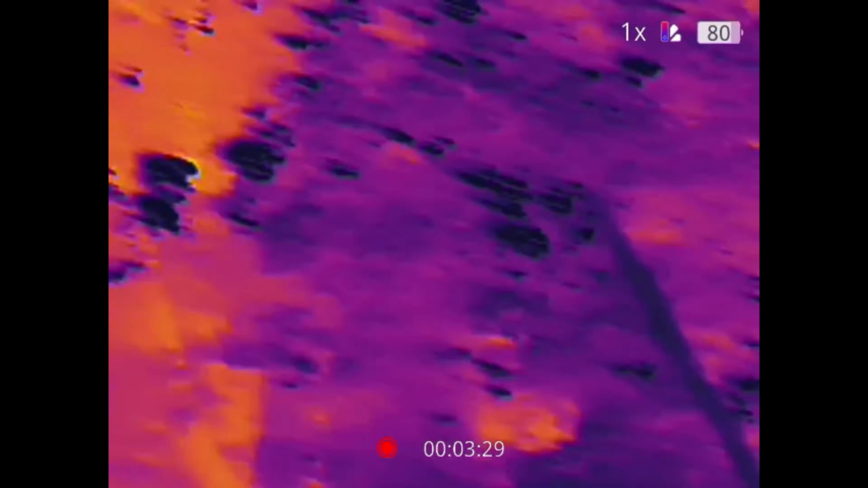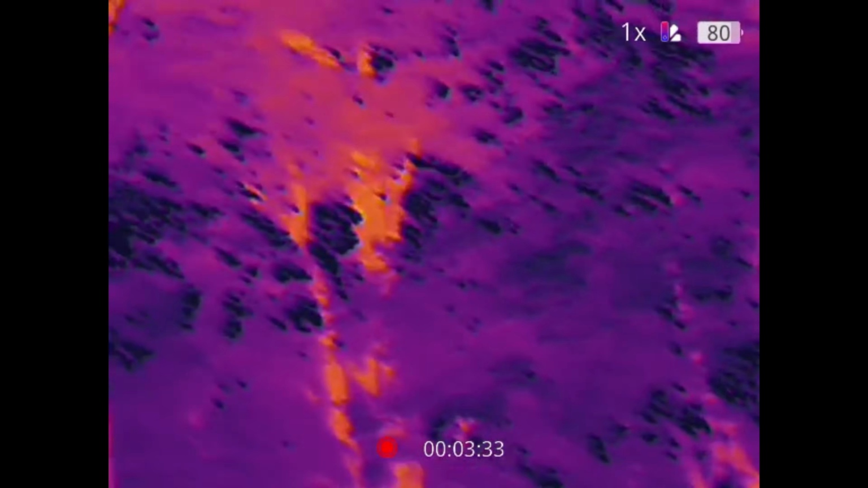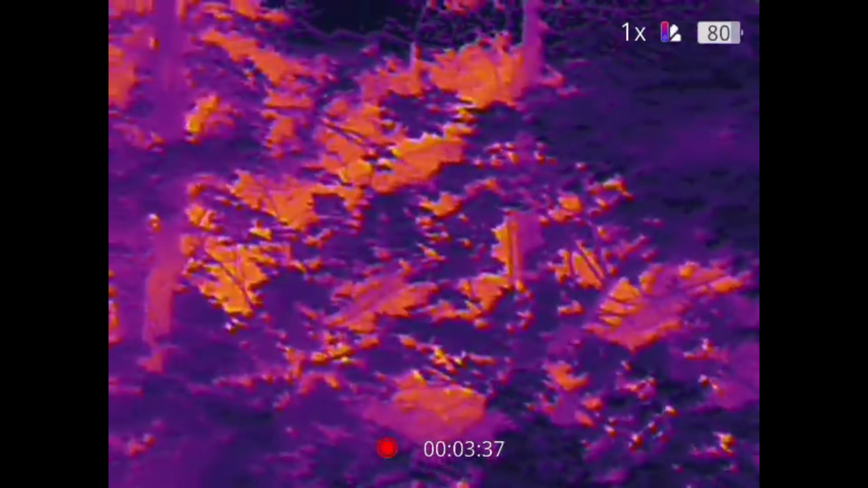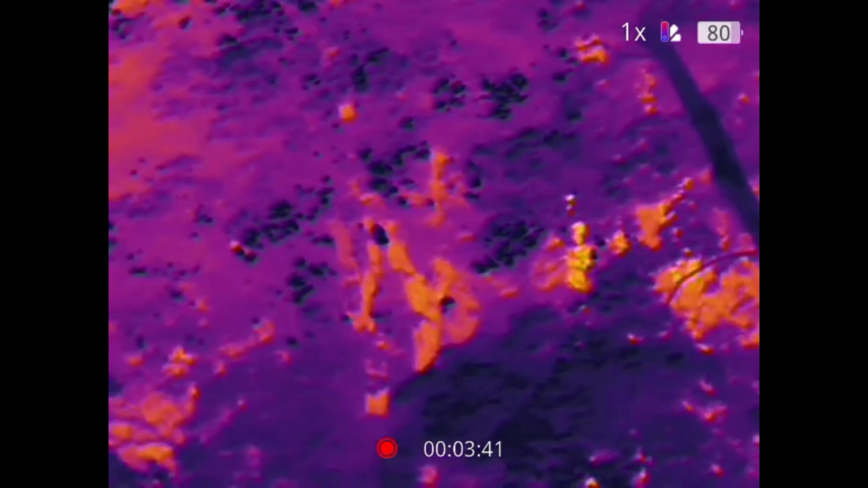And guys, this is what we're looking through, just thick forests like this. And it just gets very interesting. I mean, the thermal is really interesting. I'm looking through the thermal, seeing if I see anything.